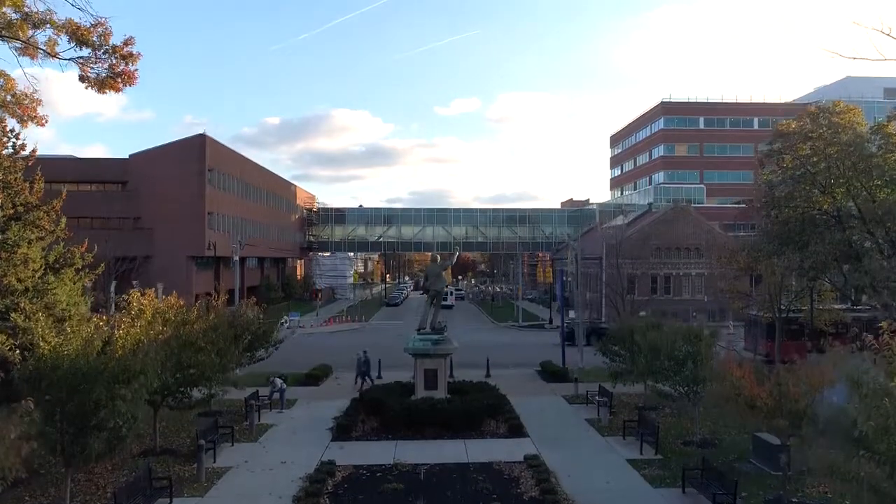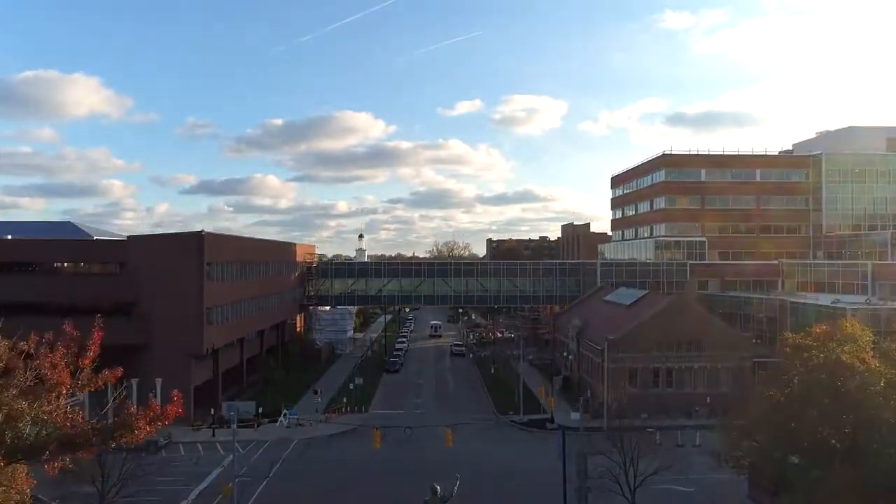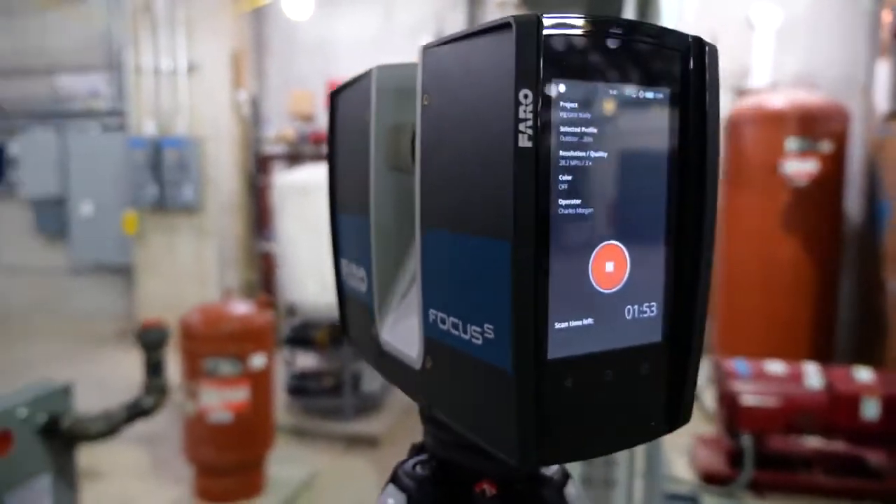Laser scanning helps us on the coordination side because it is an accurate measurement of what's going on out there in the field. You look at a model, you look at a drawing, a picture, it's not real-world accurate. The scanner is. Here at Spaeder, we've been using laser scanning technology for the last 7 or 8 years, and we've always used the FARO, and it's fantastic. FARO has always been reliable, it's been ease of use, and the software has always given the results that we expected at the end. I don't really view some of the technology, the scanners, as being optional anymore.